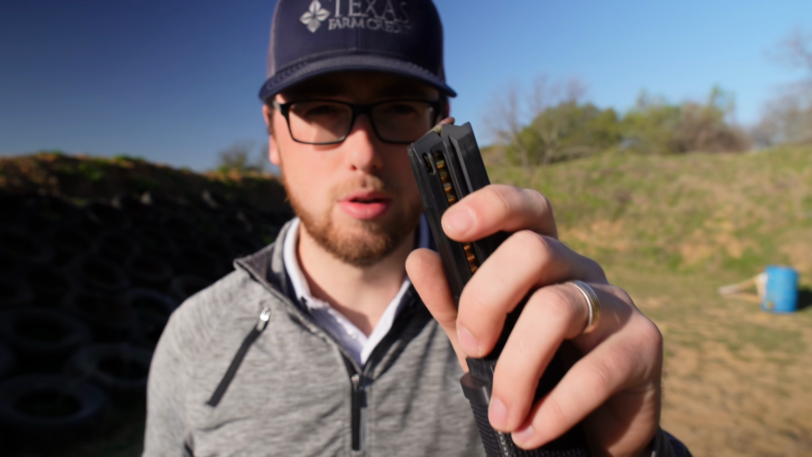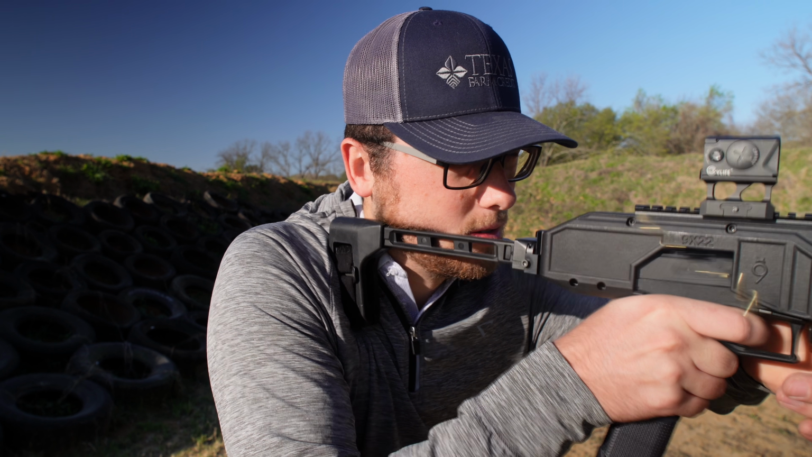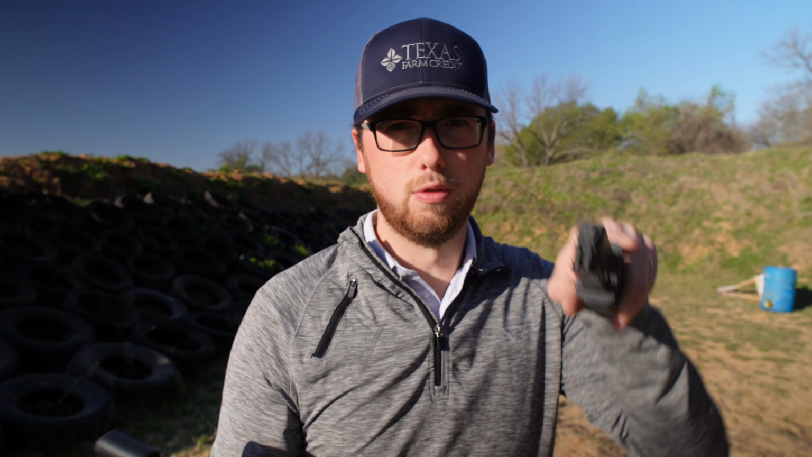22 is so finicky. The only ammo I'll use is CCI AR Tactical, or these are CCI Mini Mag Target. You gotta use something round nose, something copper plated, and in my experience, only high velocity ammo will work, but let's run the rest of this mag. There we go. Full mag right there.